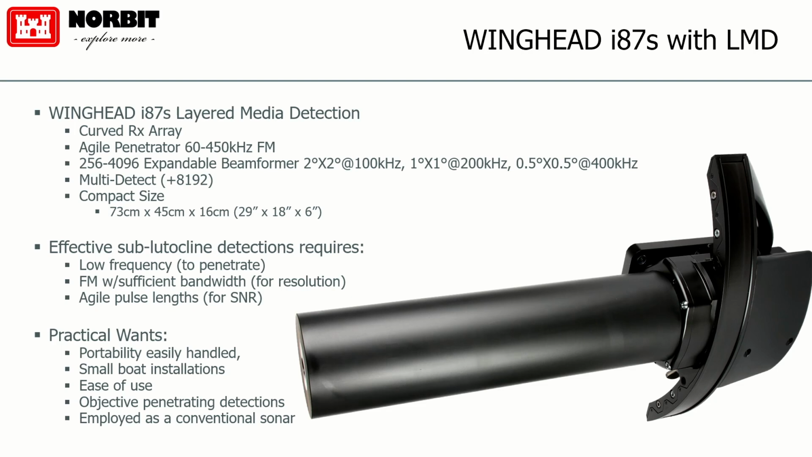It has to be objective penetrating detection, so repeatable, right? And basically also employed as a conventional sonar system. So can you use it for this, and then use it to go do a full high-resolution structure scan, making use of those half-degree by half-degree beams.